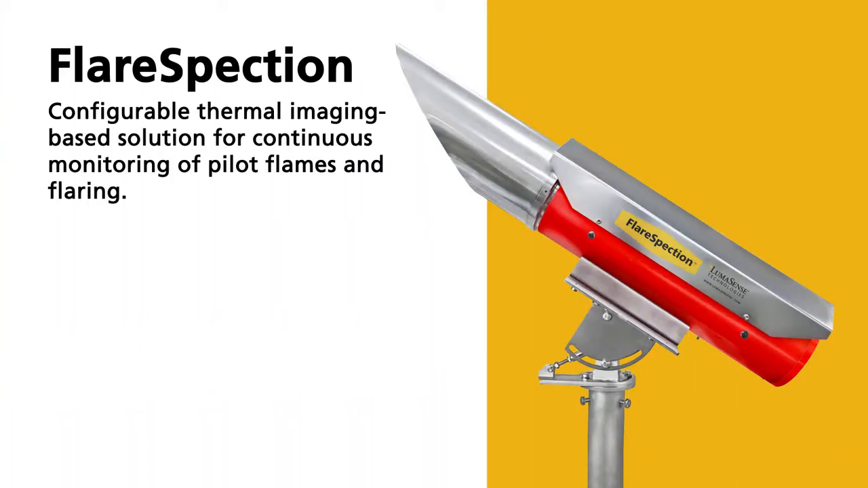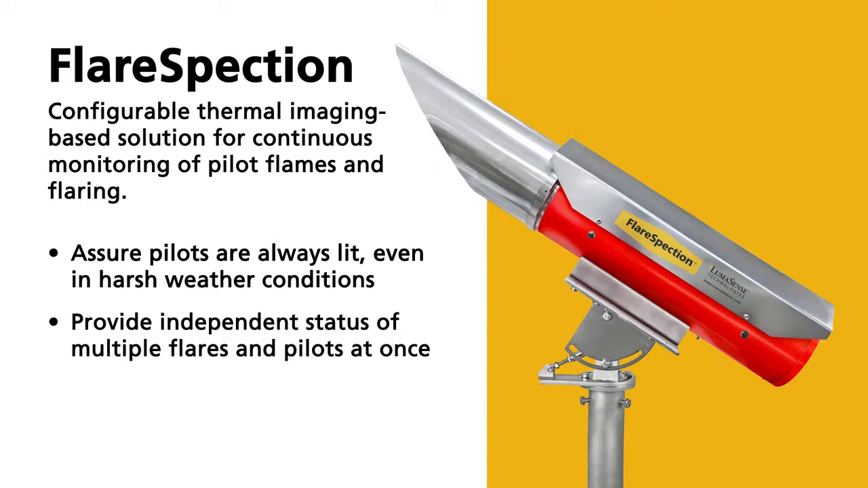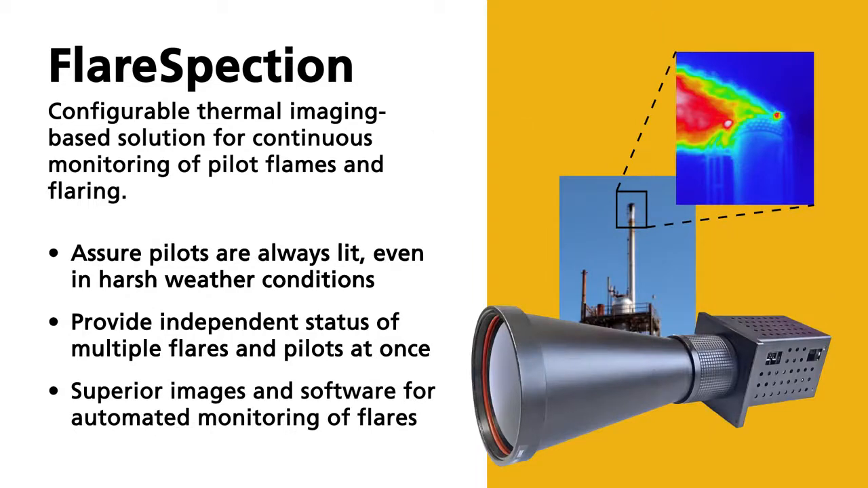FlareSpection is a thermal imaging-based system that uses unique spectral ranges, calibrations, and optics to distinguish between the flare and pilot flames, even through moisture, heavy rain, and fog. Since it can detect differences in heat signatures, it is ideal for monitoring multiple flare tips that are in close proximity, as well as for monitoring transparent flames that are not visible to the naked eye or remote CCTV cameras. For quality monitoring, it includes a high-resolution thermal imaging camera with a powerful lens and is paired with the LumaSpec RT software for image analysis and automated monitoring.